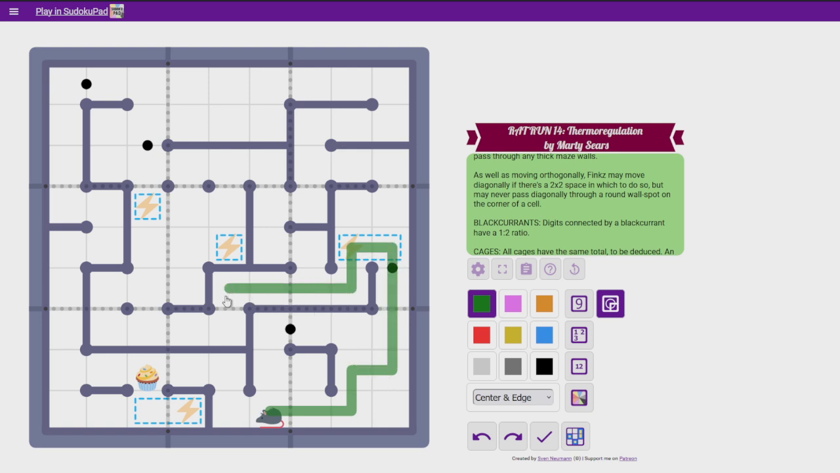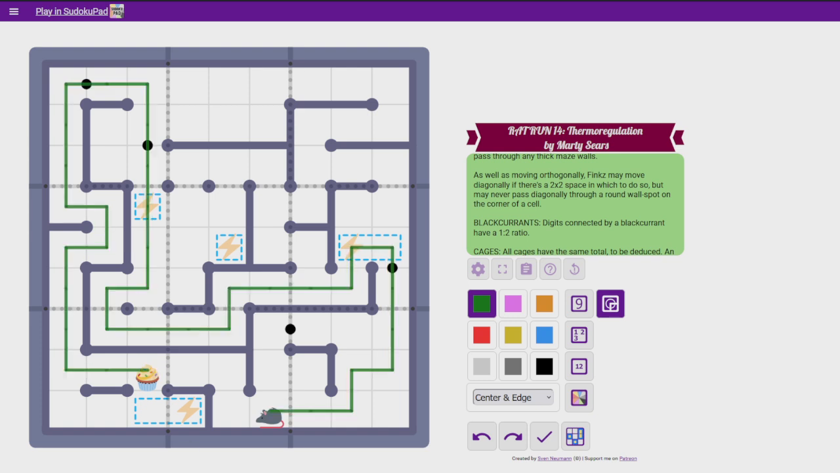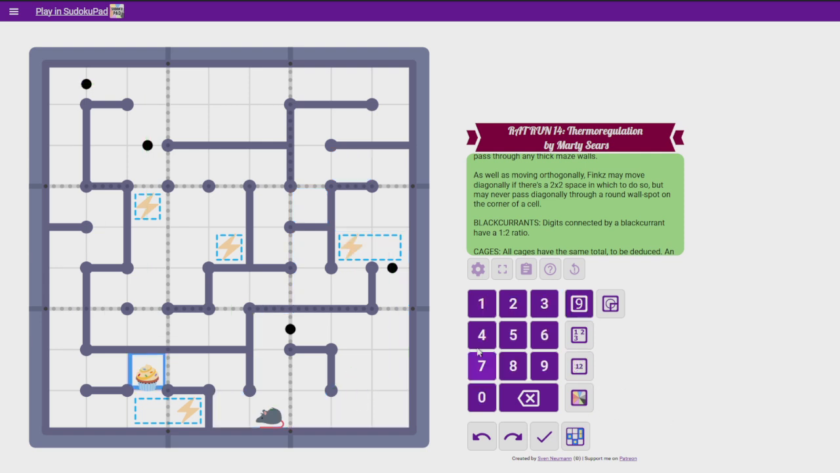the cupcake. So the path might wiggle around a little bit, might go up here, might do that, and eventually it reaches the cupcake. What she can do, if there's space in which to do so, is she may do that. She may move diagonally if there's space to do that. But what she can't do is something like this. That's passing through a rounded wall spot. That's not allowed. Erase that. I can actually just Control C if it's easier.